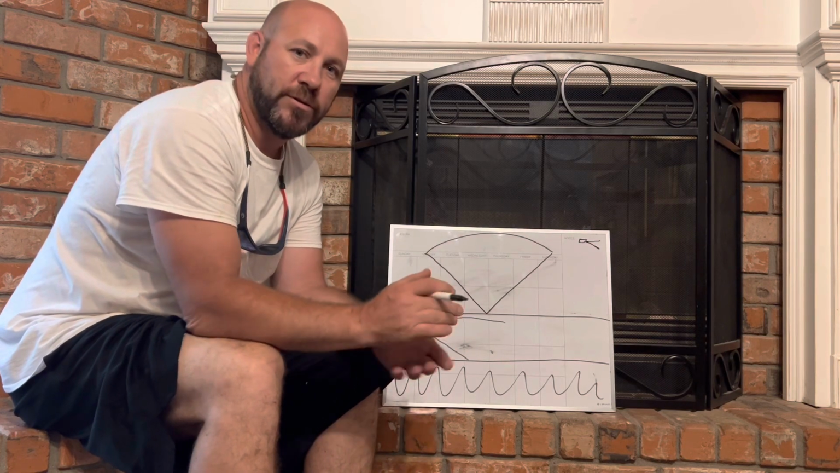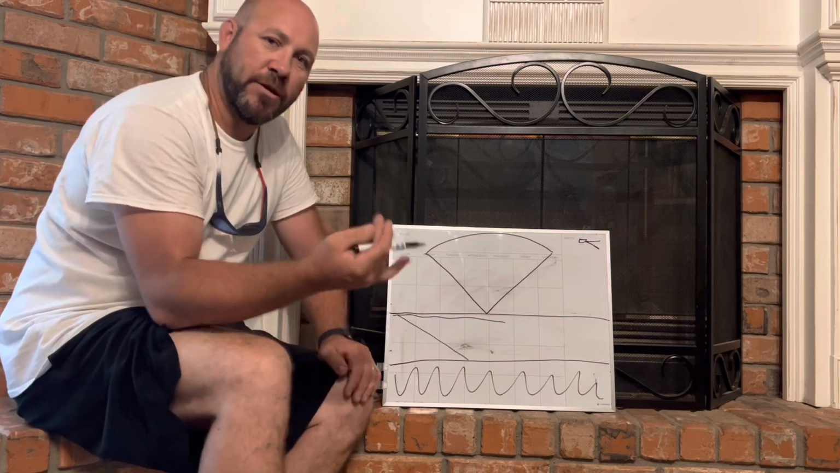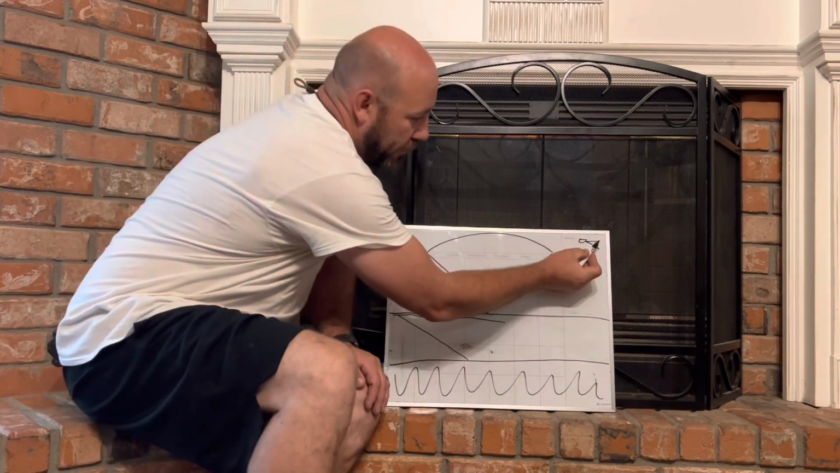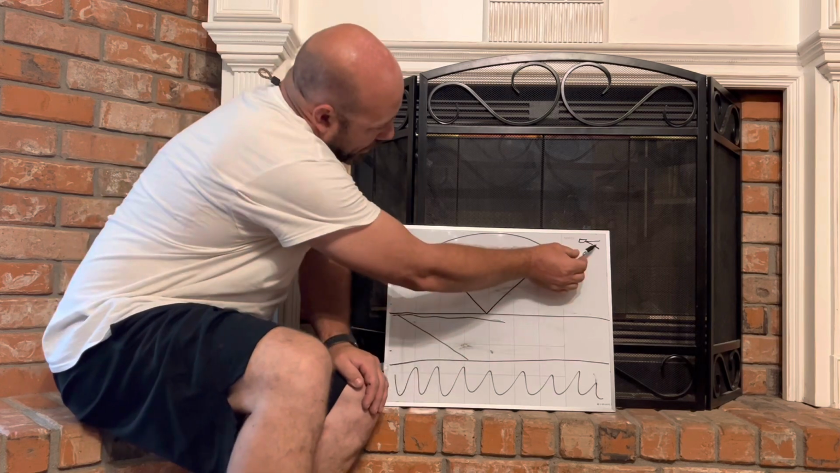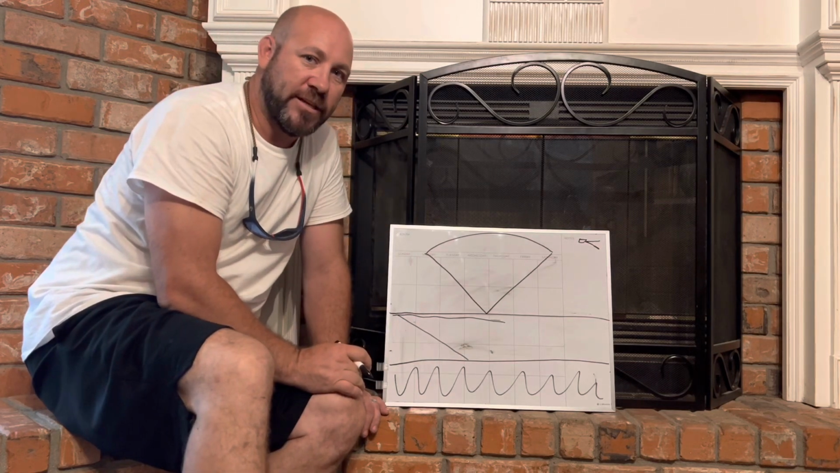If I want to see as much bottom as possible, say if I'm looking for drains and things like that, in my opinion, I want to get the top of the beam flat to the top of the water. That's number one. Secondly, I want to set it on about 50 or 60 feet.